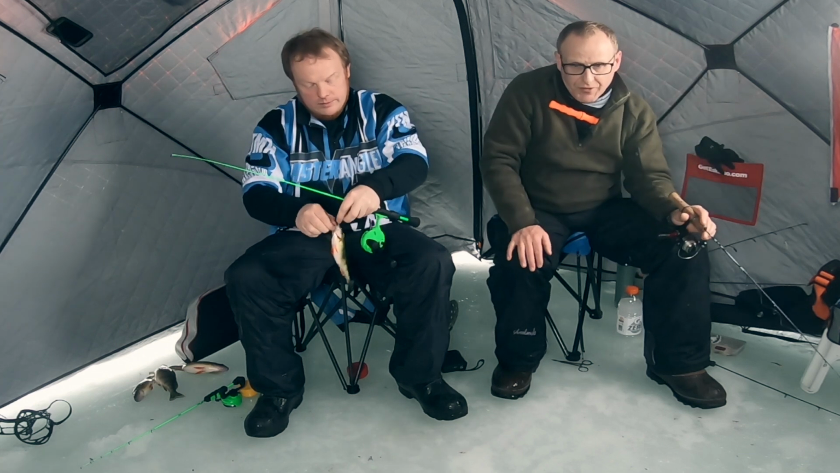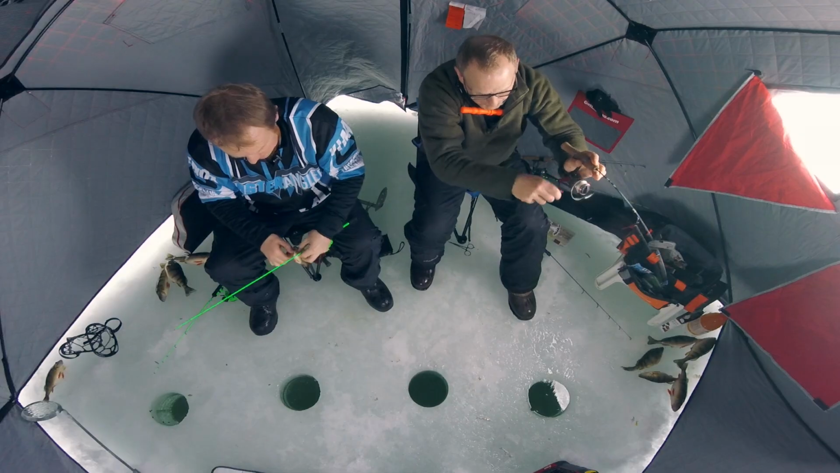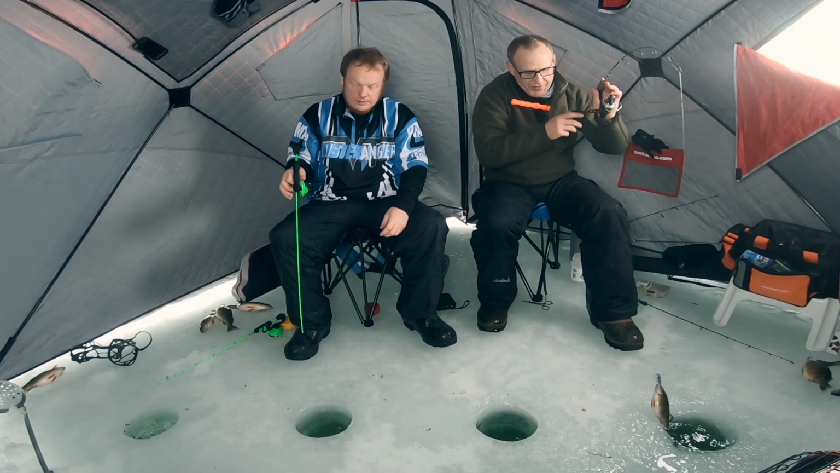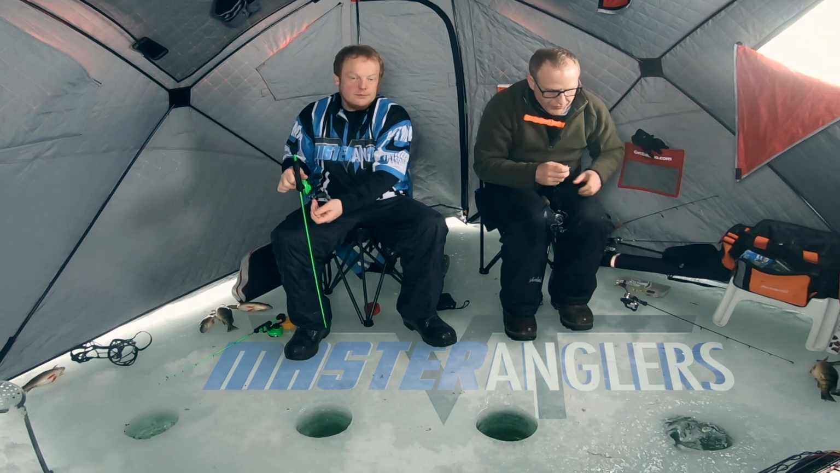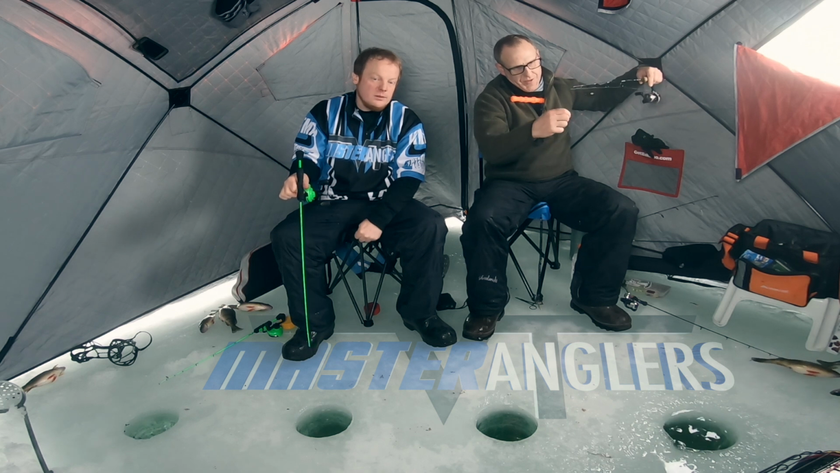I've been using my Tickle Stick. I really like the Tickle Stick for the suspended fish because of that sensitivity, and you can really see the bite. But I actually really like to jig with it, and because it's so light, you don't have to move it a whole lot. You can just kind of wiggle it around a little bit, and it gives just enough motion to those soft plastics to get the fish excited.